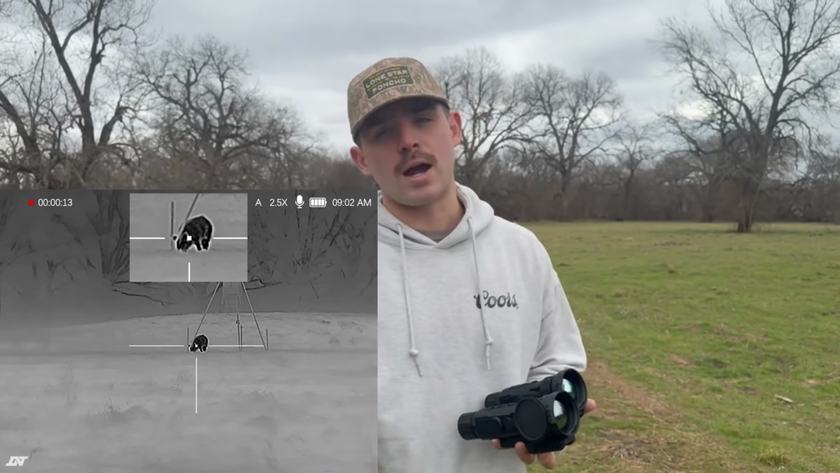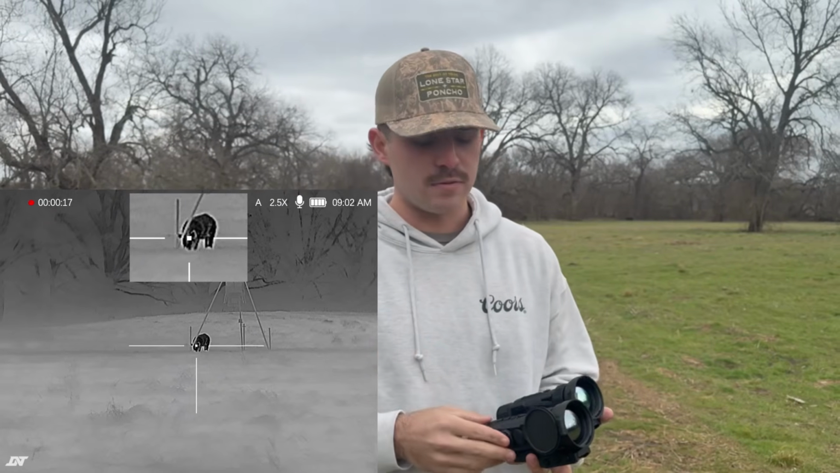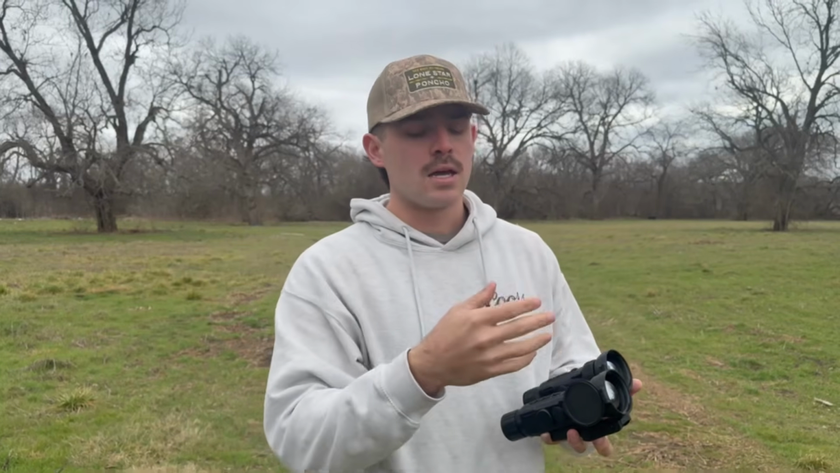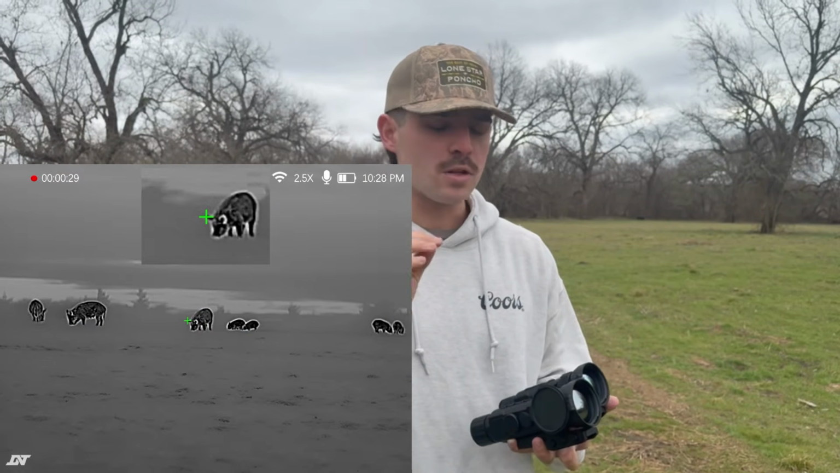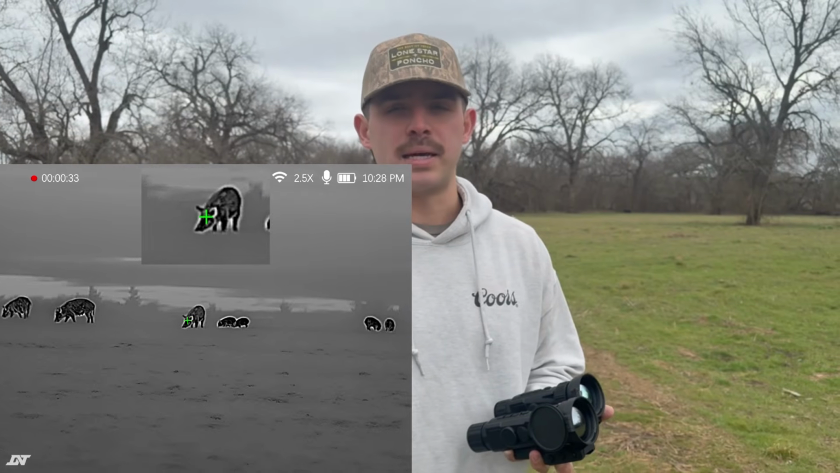That is the one gripe I do have, or not, it's not even a gripe. It's the one thing that I wish was a little bit better from DNT. Other scopes that I've used, whenever you use the picture-on-picture, the reticle gets smaller as well, so you can make a more fine shot. With their picture-on-picture, the reticle is a little bit big, and so the reticle that I like to use, and I can throw up some footage right here, the reticle I like to use, the dot